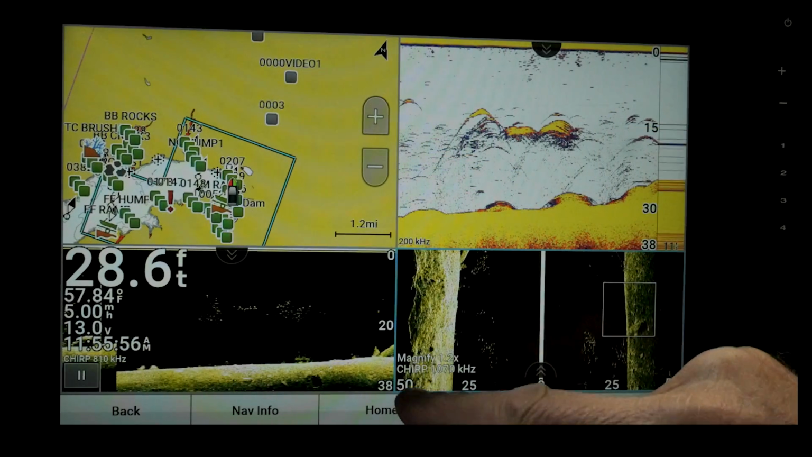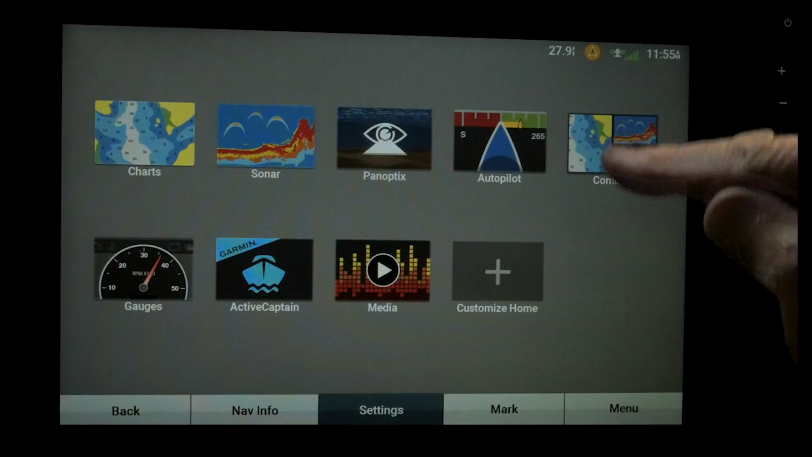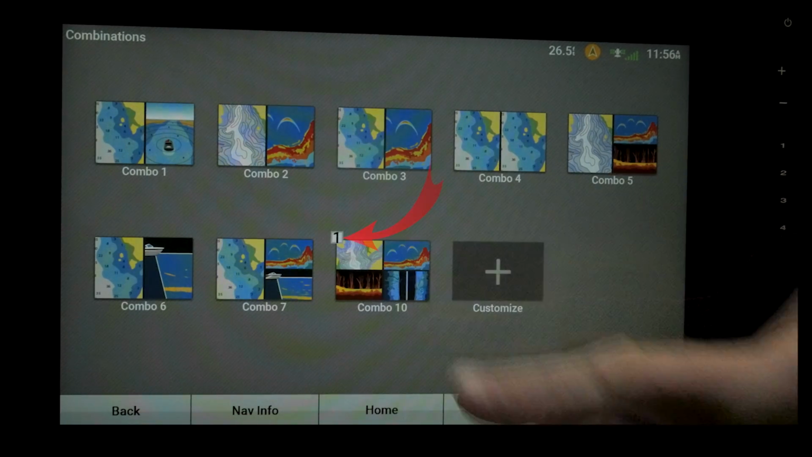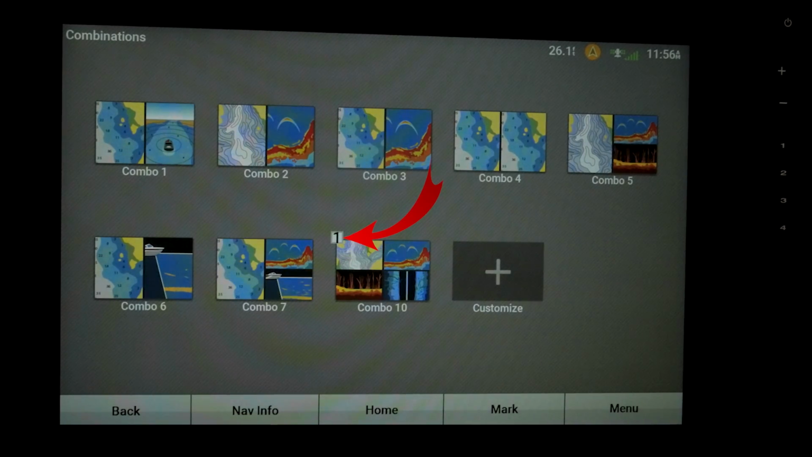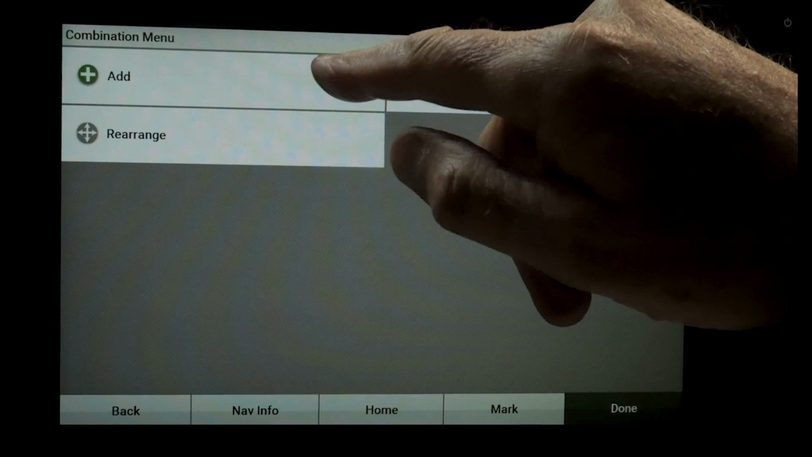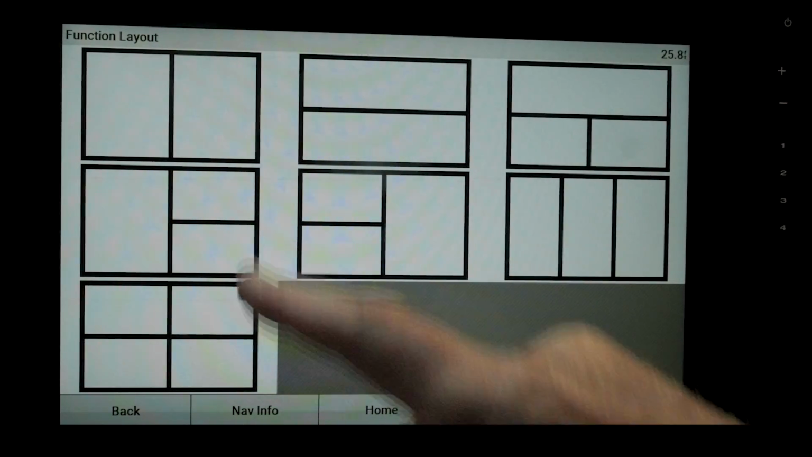Alright, so let's go back home and build another one. Go back to our combos. And you can see that little number 1 icon right there. That indicates that I'm on button number 1. So let's customize and go to the second one. Go add, and we're just going to do a 2 screen here.